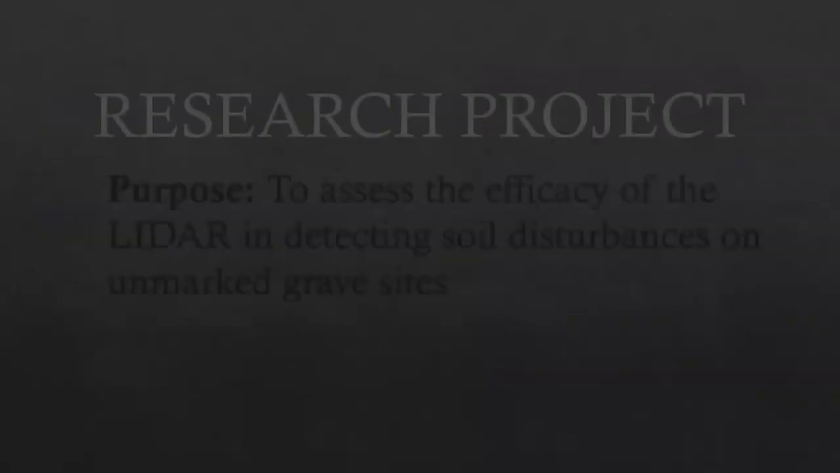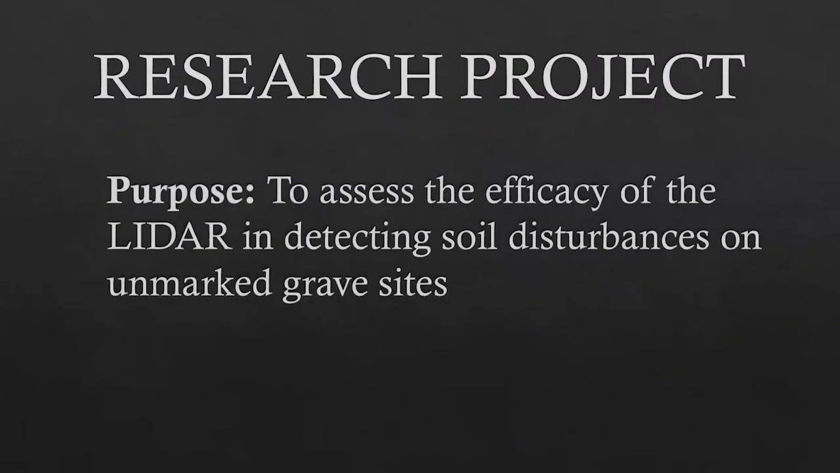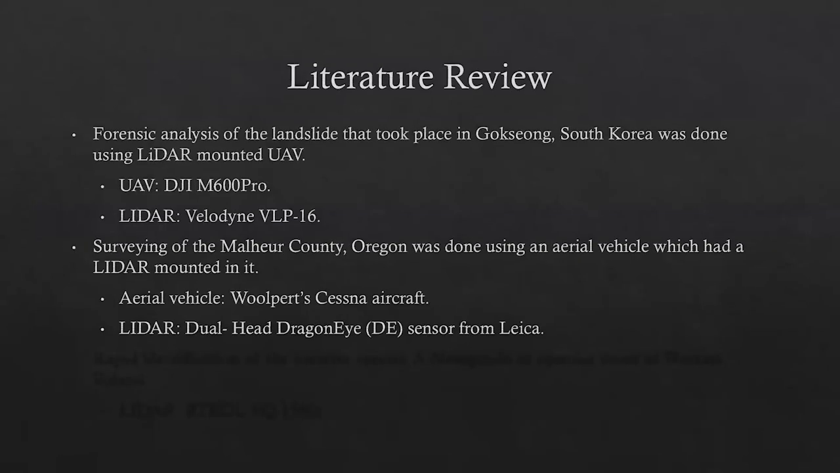And now coming to the actual research project. The purpose of this research project was to assess the efficacy of the LiDAR in detecting soil disturbances on unmarked gravesites. Some of the literature review was done prior to implementing the research project, just to know the abilities of the LiDAR mounted on a UAV.